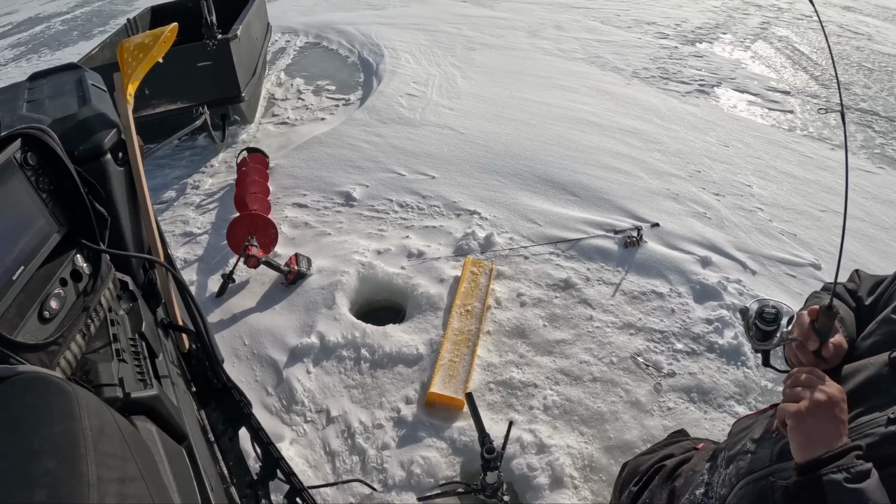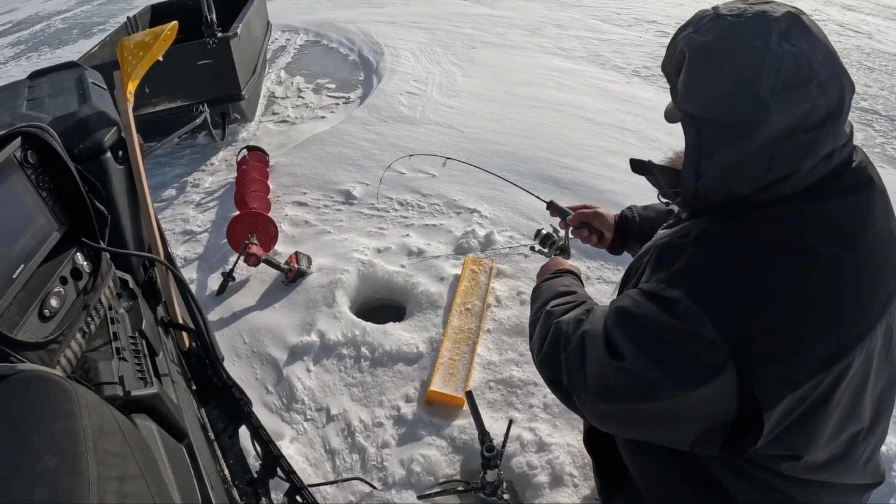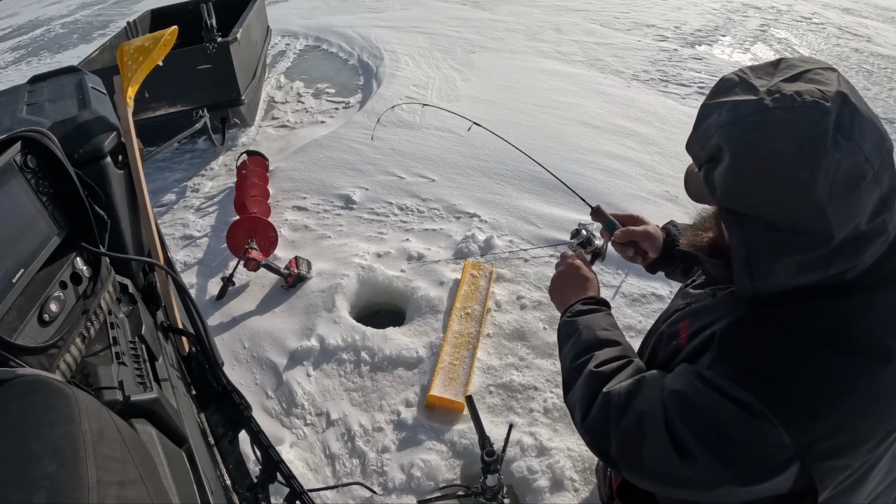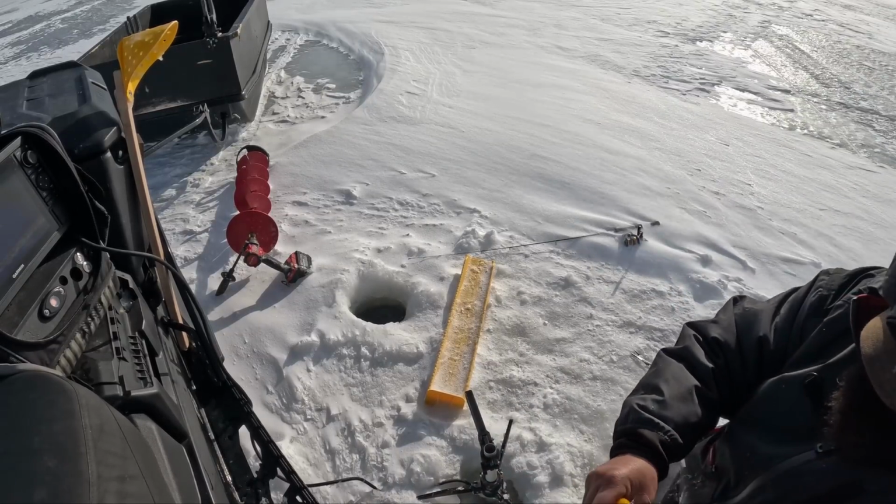Got him. He's really small. Oh, he thinks he's bigger. I'm horsing him in. I'm horsing him in for you guys. Oh my God, it's the one we've been looking for. Look at the size of that pumpkin right there, guys.